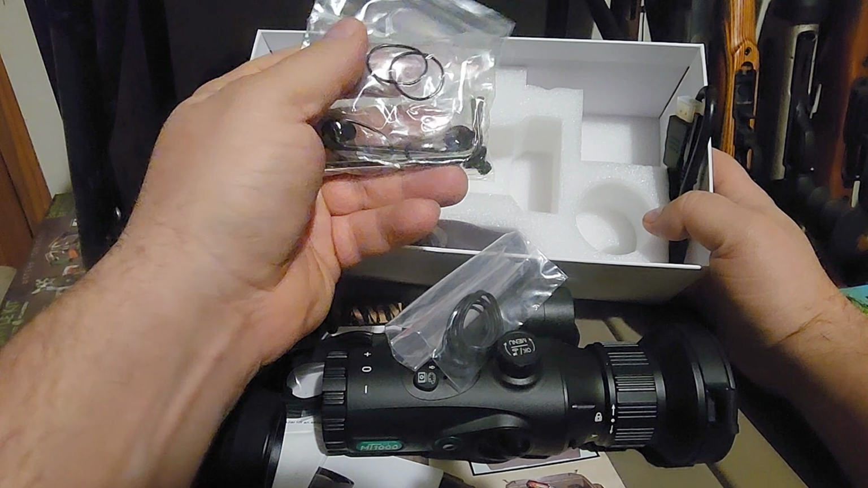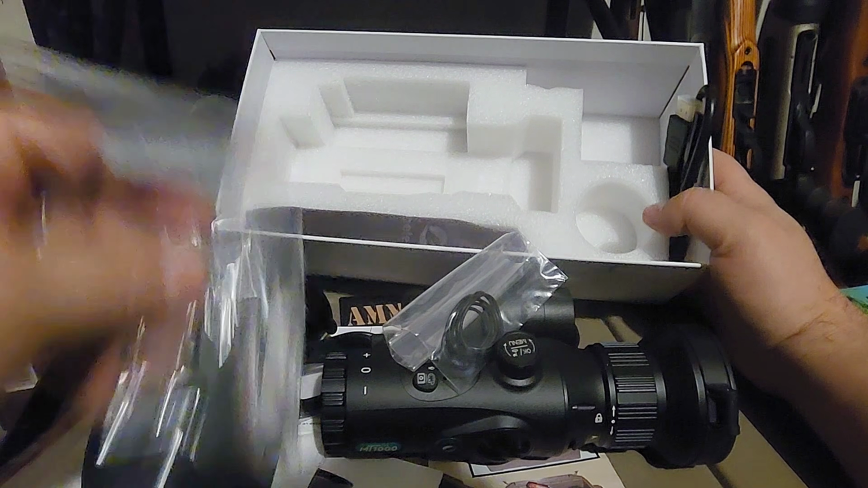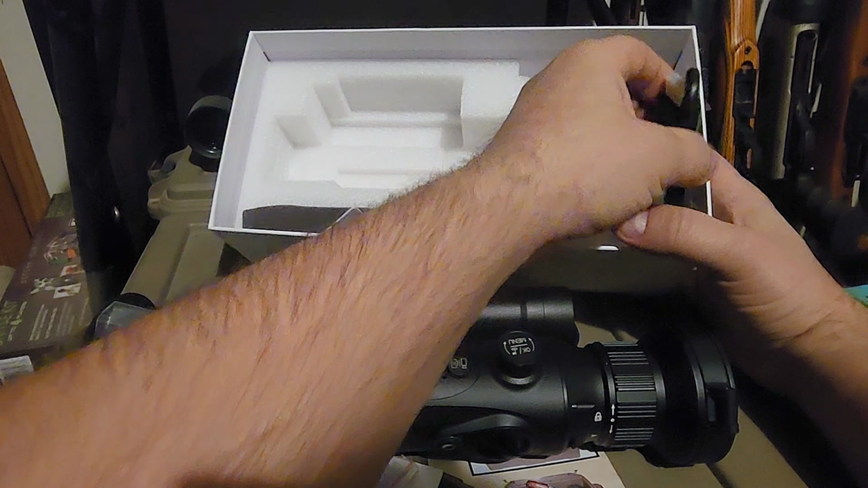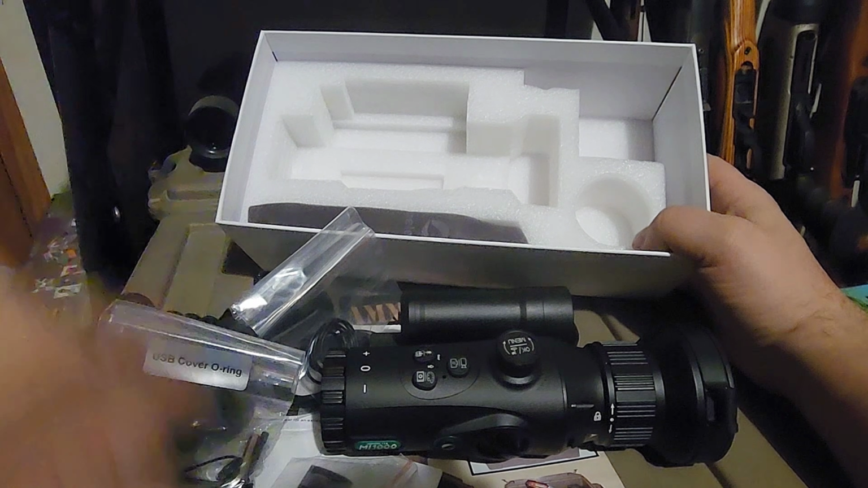Of course, you got your little tool bag there. Some extra O-rings and seals and such. Comes with the mount. It's in here somewhere. Some of those screws were for the mount. It mounts to a Picatinny base. There's your HDMI.